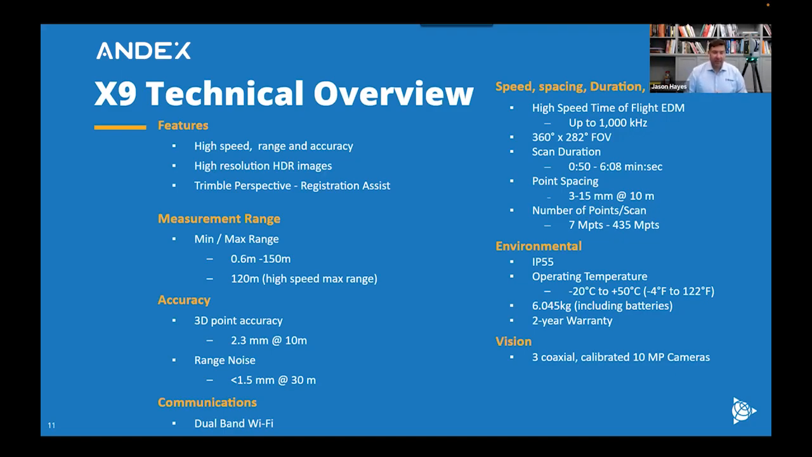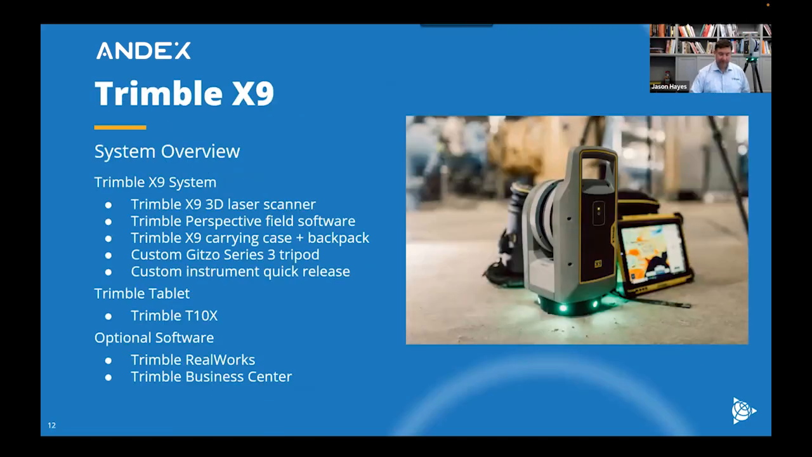And when we talk about the environmental, I mentioned it's got that super robust IP55 environmental protection rating, going to keep your investment secure. Great operating temperature range. To be honest, the scanner will operate in temperatures that I won't operate. To tell you the truth, I was scanning the other day outside and it was very hot. My phone quit working in my pocket, but my X9 was still going. And as I mentioned earlier, those 3 10 megapixel cameras on there.